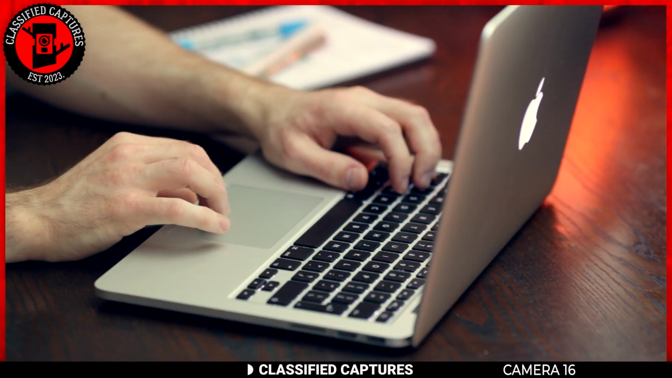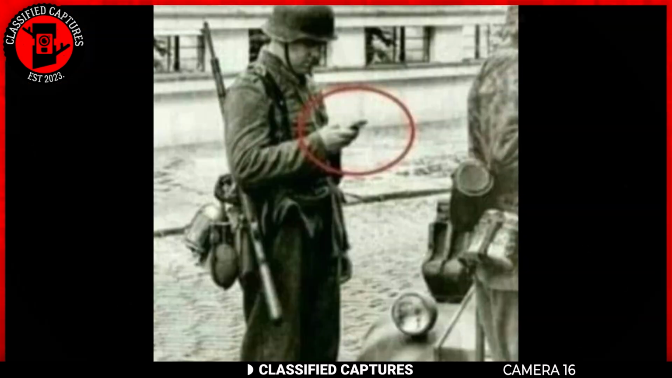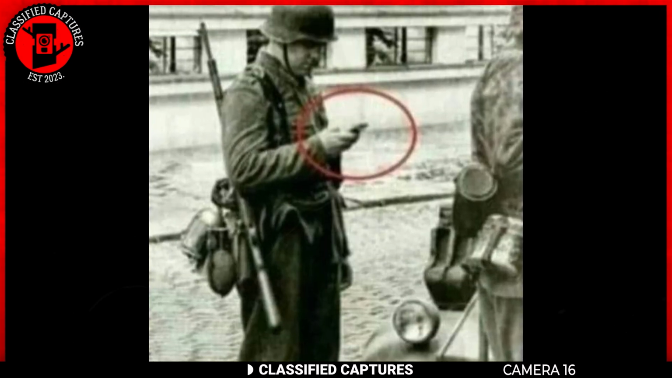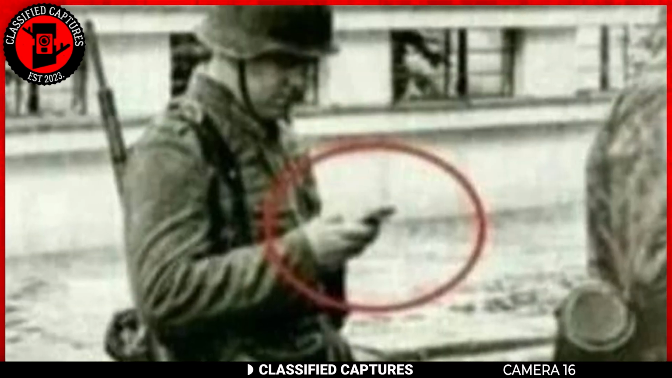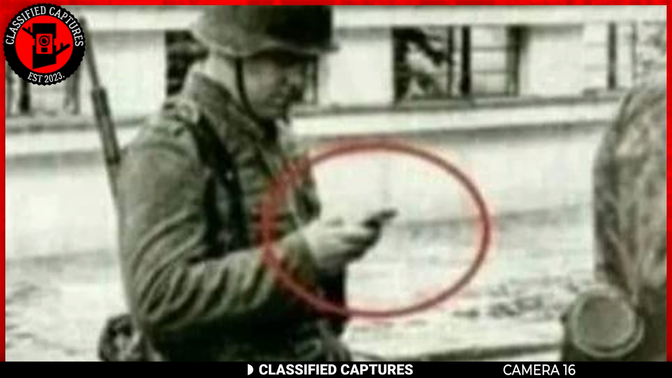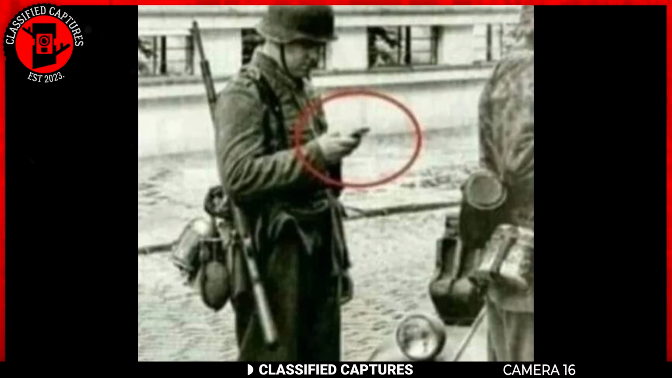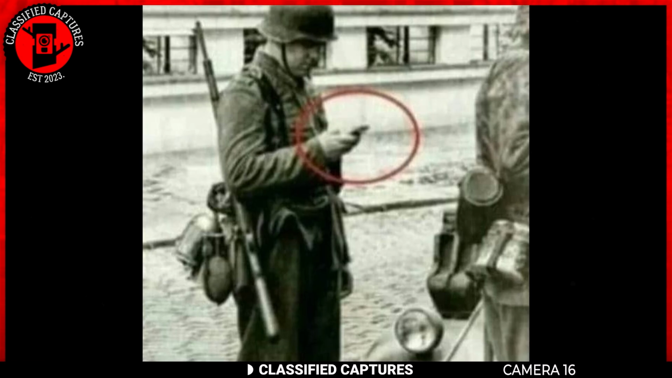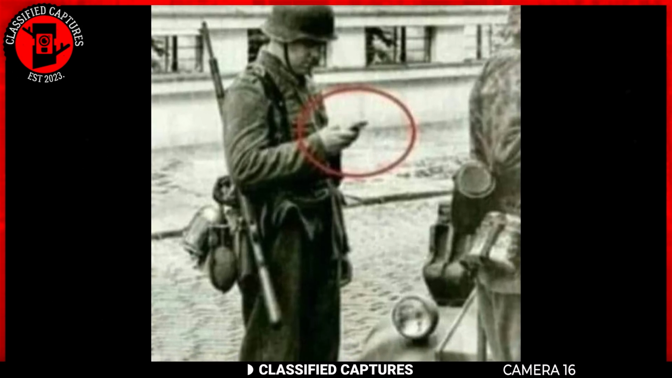Technology has come so far over the years, especially from the use of telephones to smartphones. But take a look at this curious image of a soldier from the 1900s holding what looks like a smartphone. I mean, who had those back in the day? Could it be an instance of a time traveler carrying a futuristic gadget back to an era when such technology was inconceivable, or is this simply some really good cosplay?